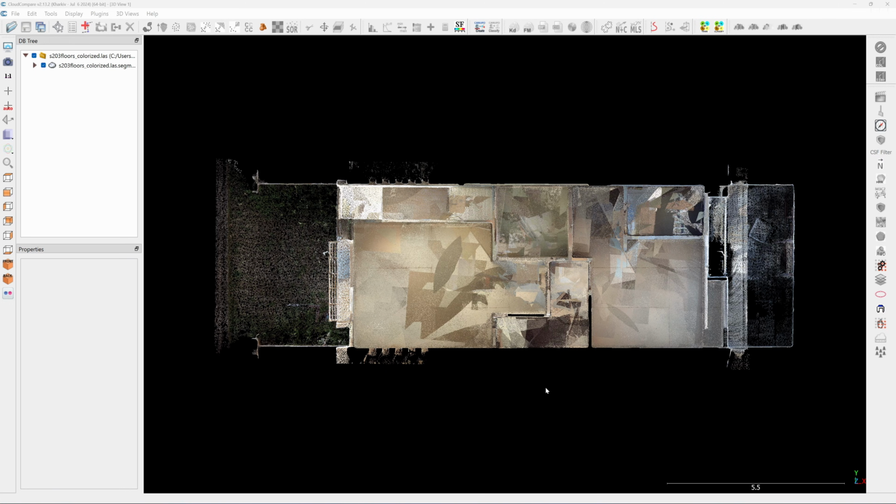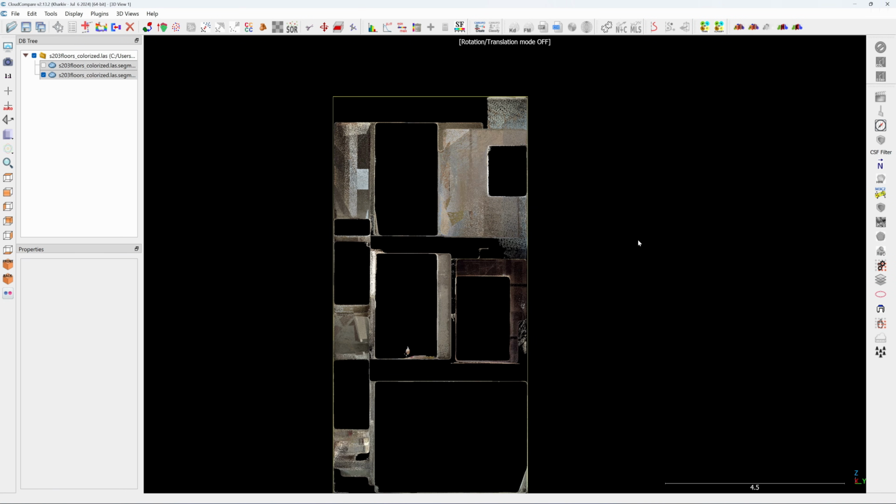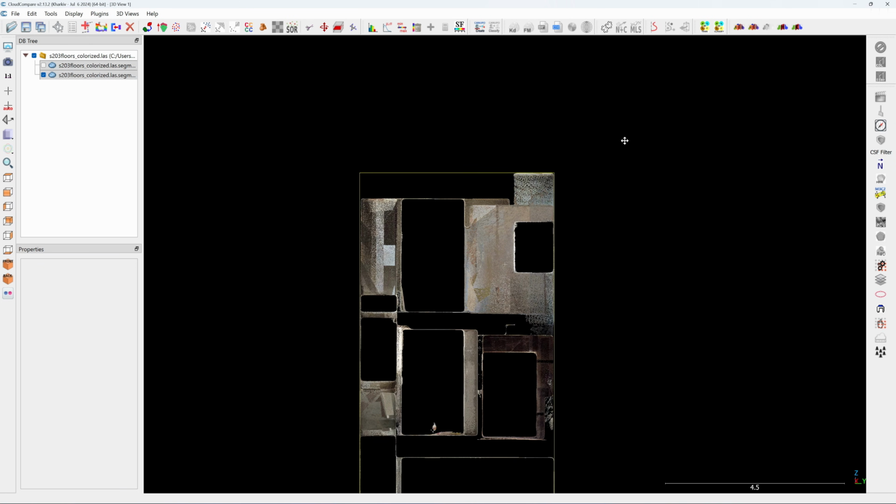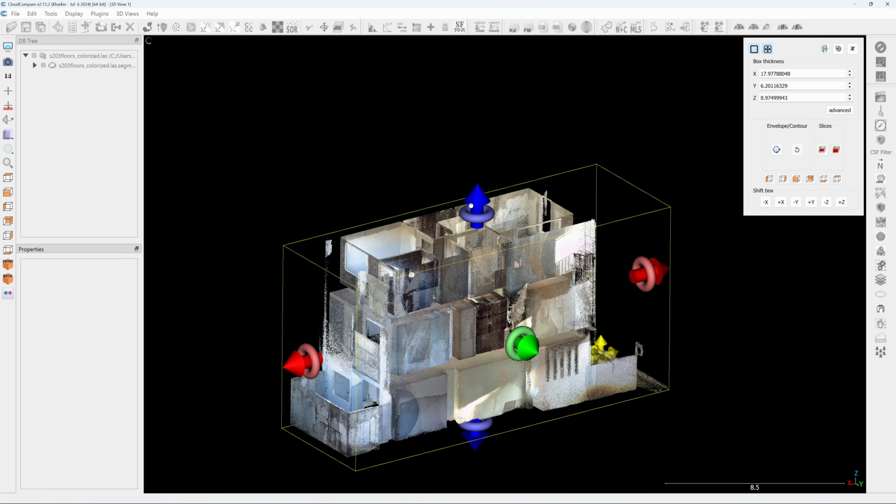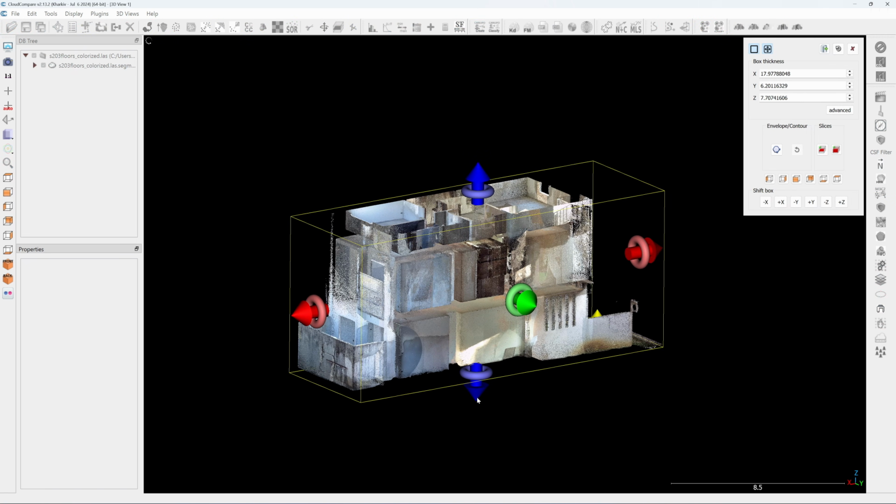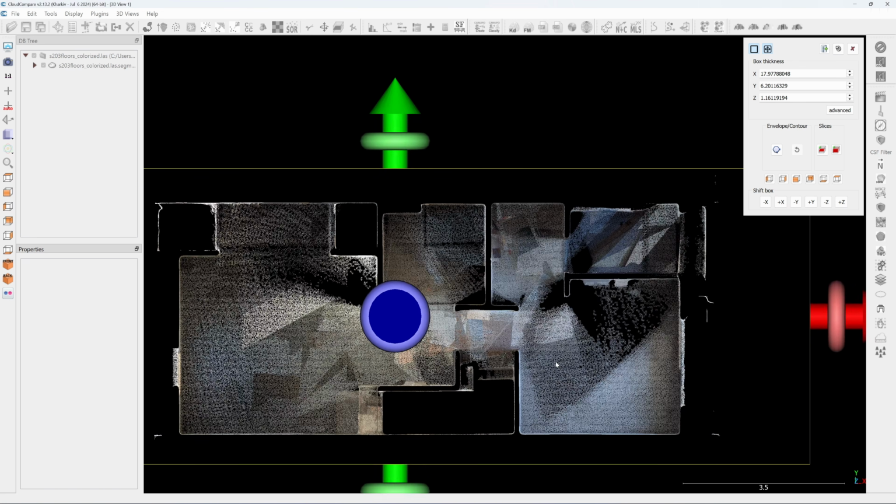Okay, this is in the Cloud Compare. Now the first floor is aligned. Second floor aligned. Third floor is aligned. Next I'm going to slice for the... Okay, this will be the third floor.